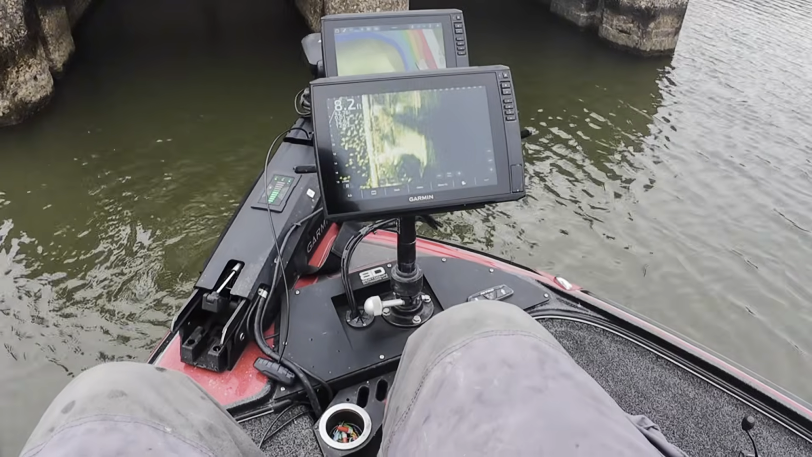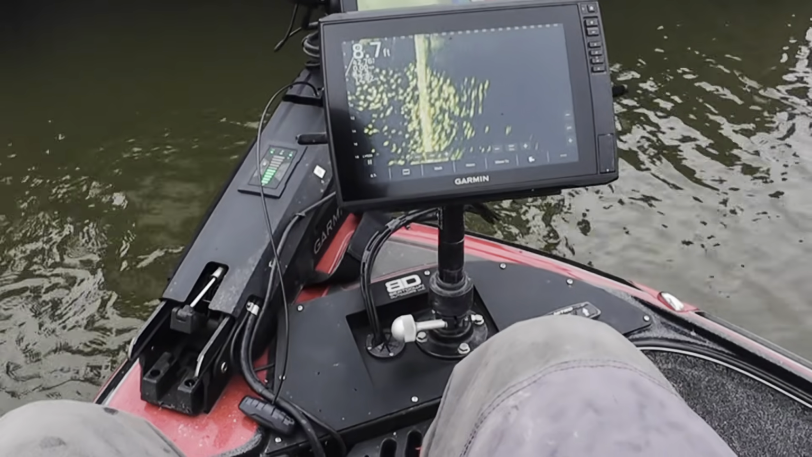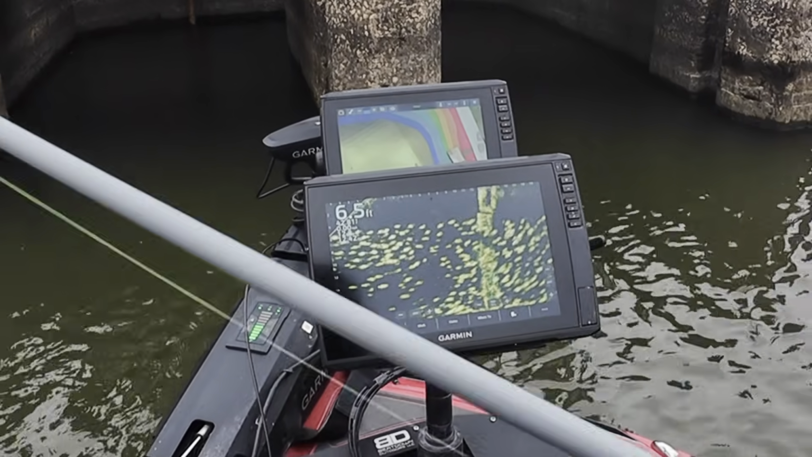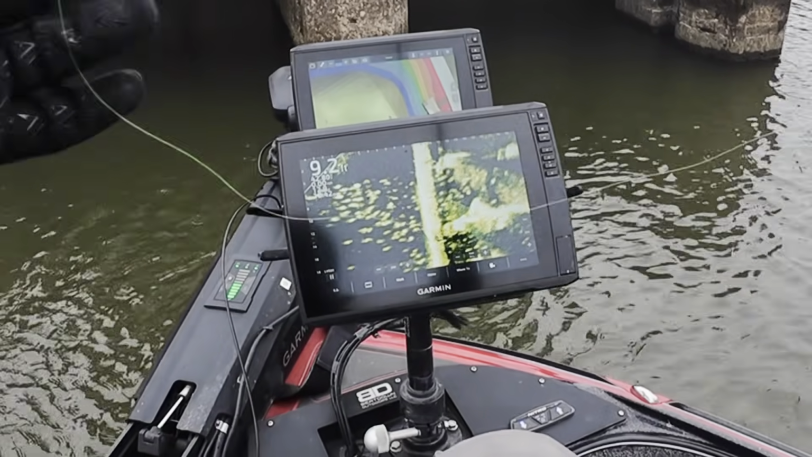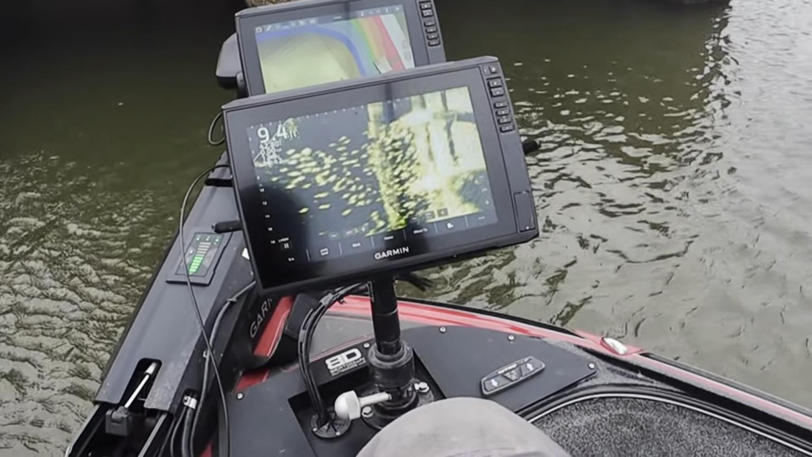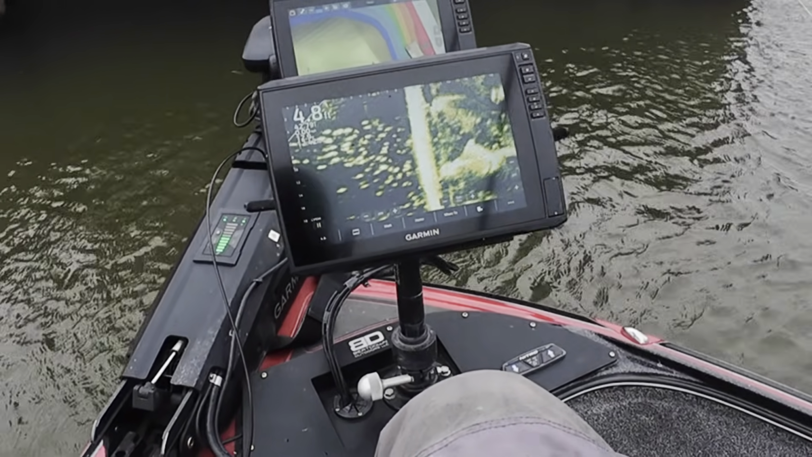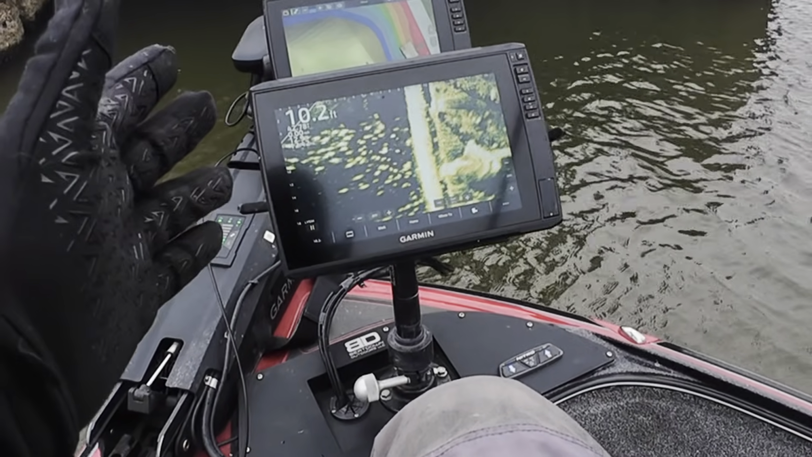Man alive, look at all the fish. Those are probably all crappie, but they are tiny. And look at all them fish. Good night. Just for giggles, let's see if we can drop down and catch one. Most little lakes like this, they do have a stunted crappie population. You'll catch a good one every now and then, but the majority of them look about like this.